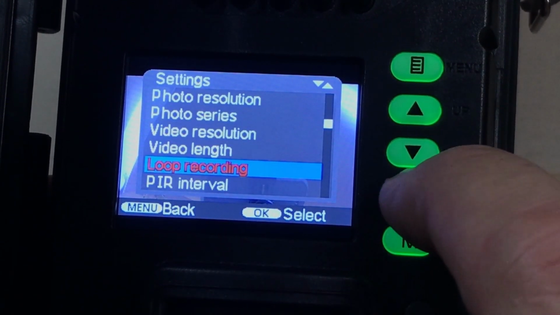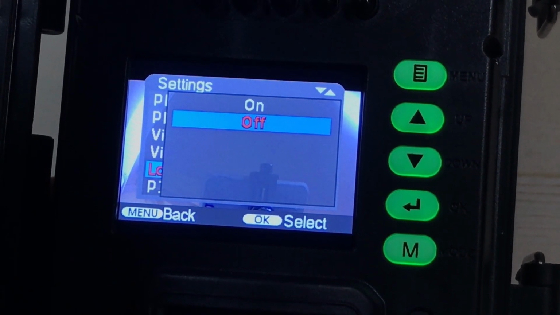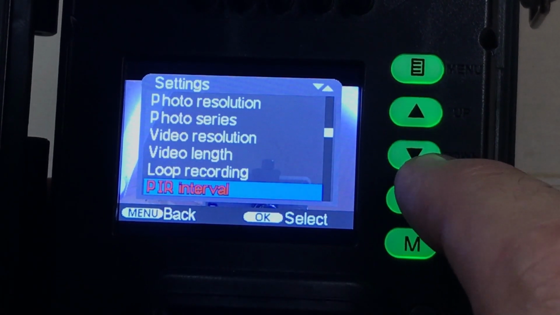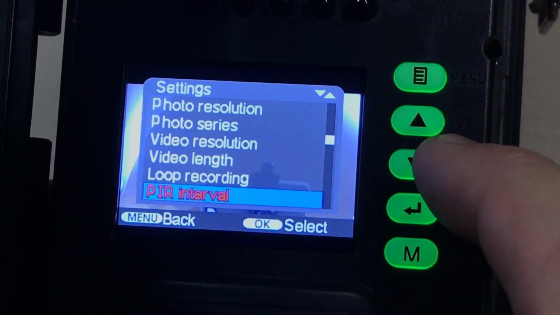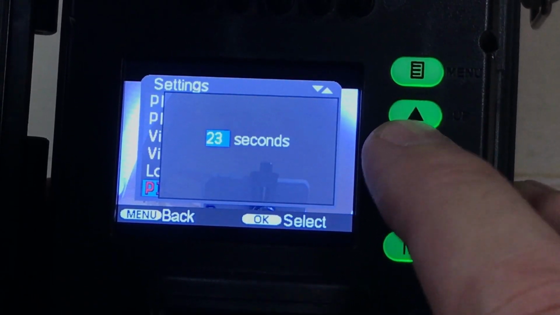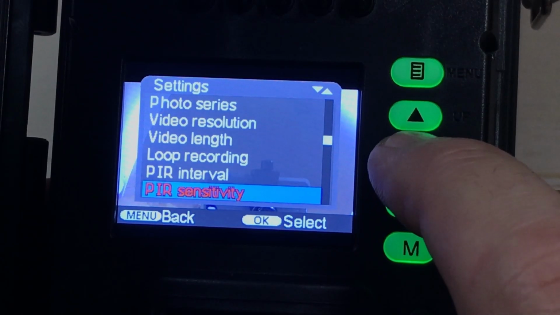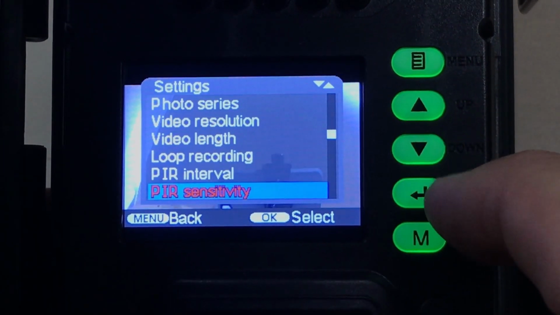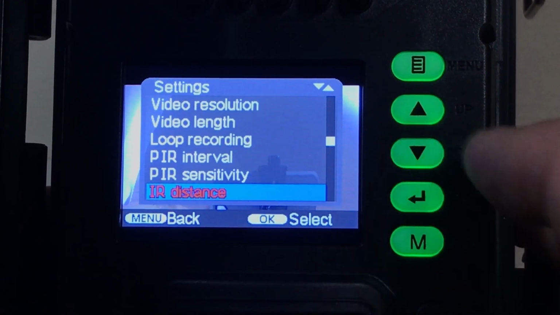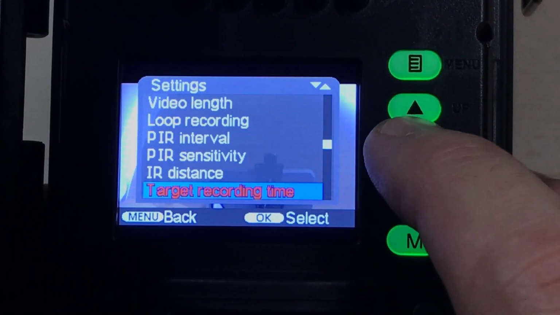Loop recording, whenever it gets full, does it automatically start erasing the oldest image or does it stop? If you put it on off, it's going to just stop recording. If you put it on, it'll erase the earliest image that it's got. PIR interval, how often does it re-trigger itself whenever it's been triggered? PIR sensitivity, I won't show you all of these things, but how sensitive do you want the camera to be when it's detecting motion? Your infrared distance, do you want near, medium, middle, or far?